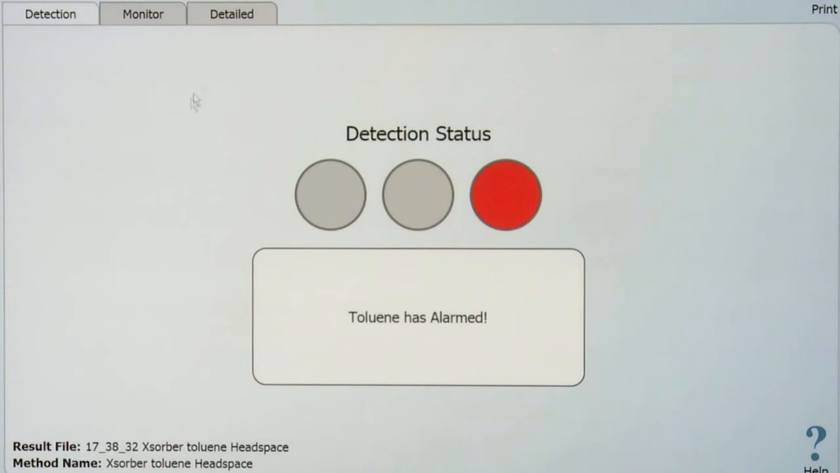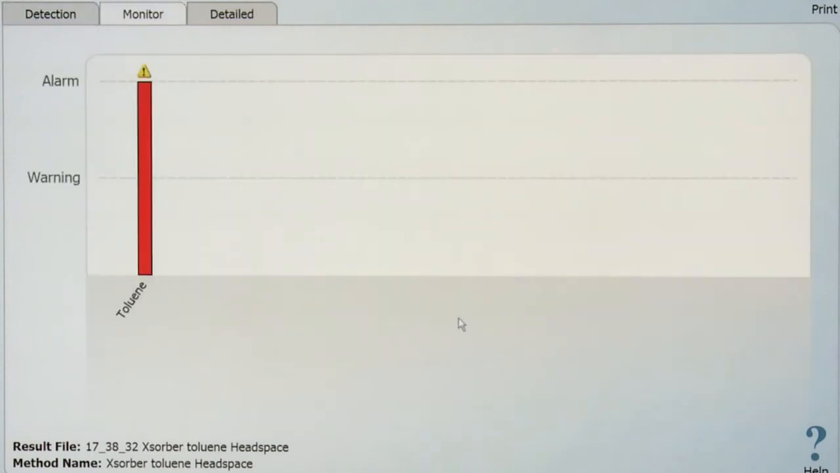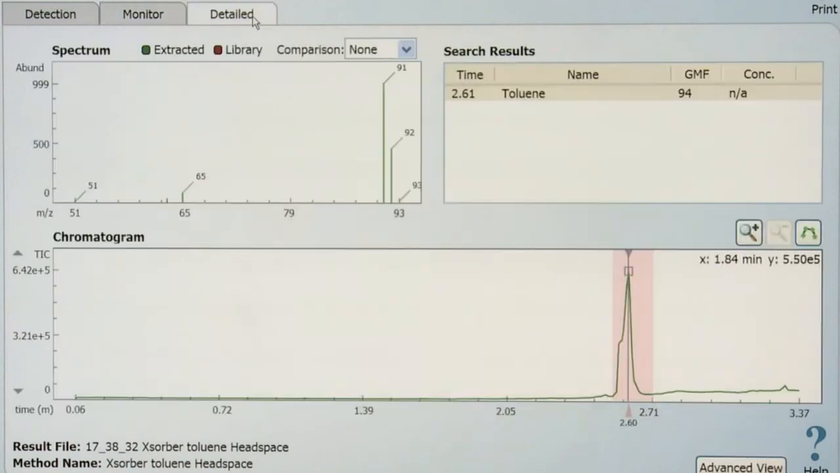Okay, so the method has been in progress, and you can see by the red light that the detection status has found the chemical toluene, and it's showing us an alarm, and from there, based on how you've trained your operators, they should know the appropriate protocol for what to do.